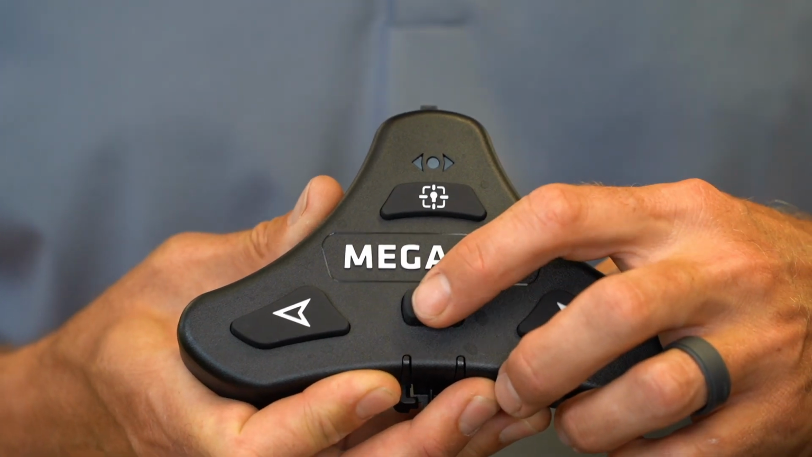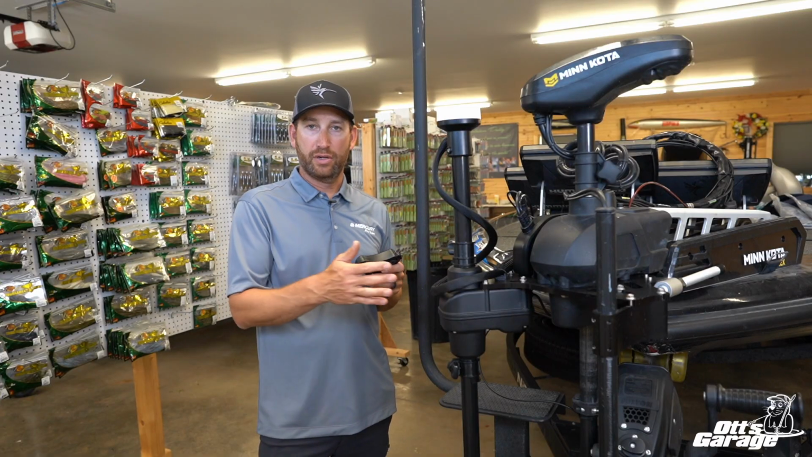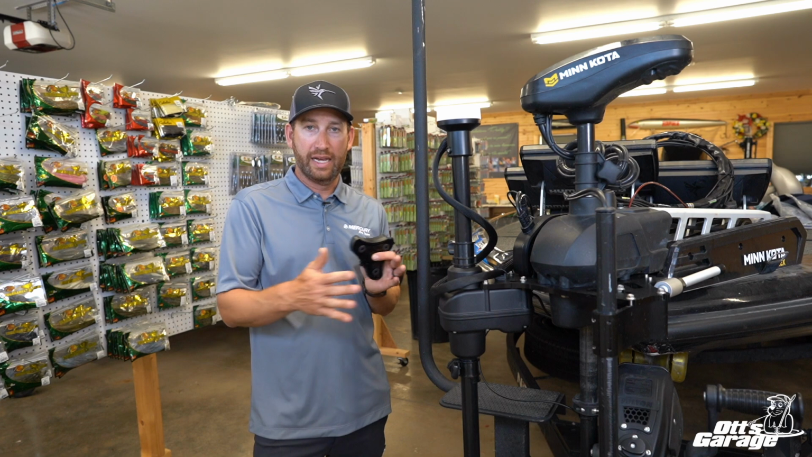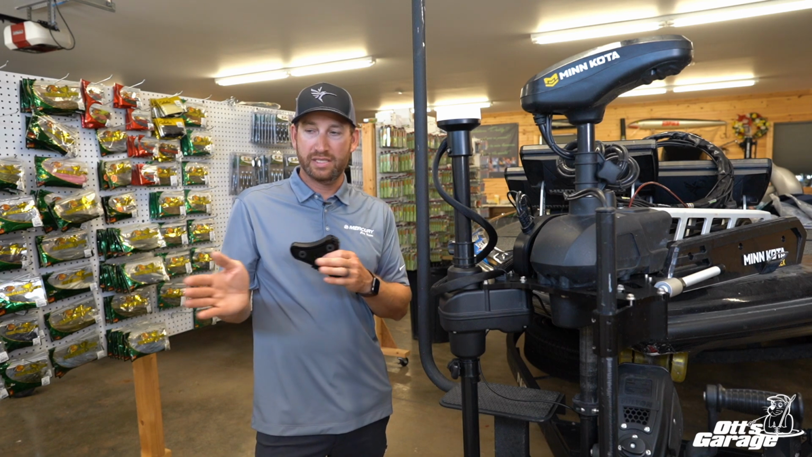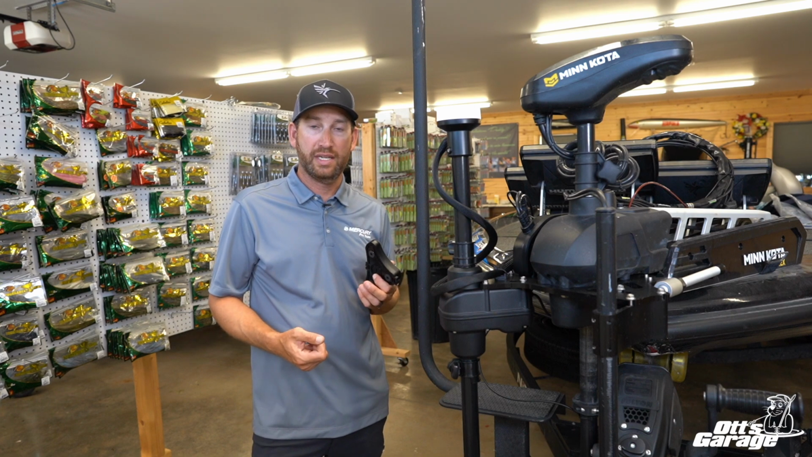So Minn Kota steer mode makes it to where when I turn the foot pedal, my Mega Live turns as well. It's essentially like it's on the foot pedal. It has just a very, very slight delay, but it stays right with your foot pedal. Wherever you're pointing, it's pointing just like it traditionally has been.